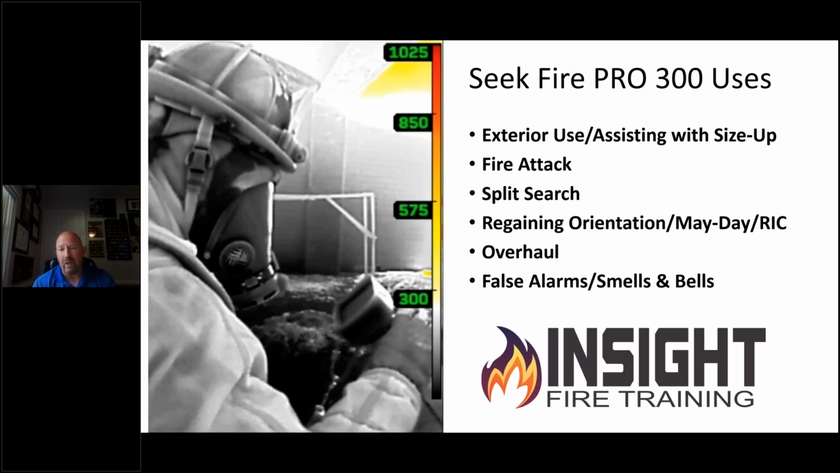Stretch a 2-inch attack line. He needs something quick, easy, and reliable. So you can use this device for size up, fire attack, split search, regaining orientation, mayday, RIT, overhaul, and all this and more. This is a picture we took at Delaware State Fire School here.